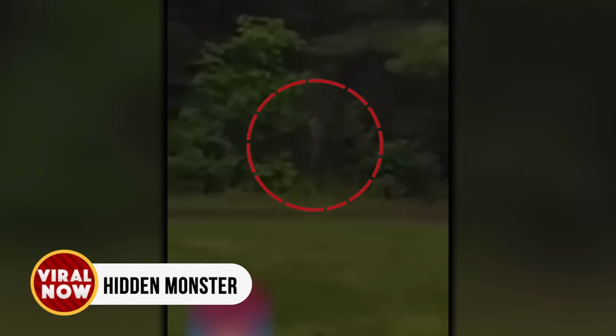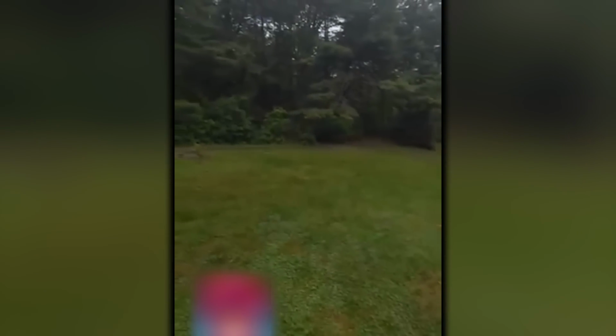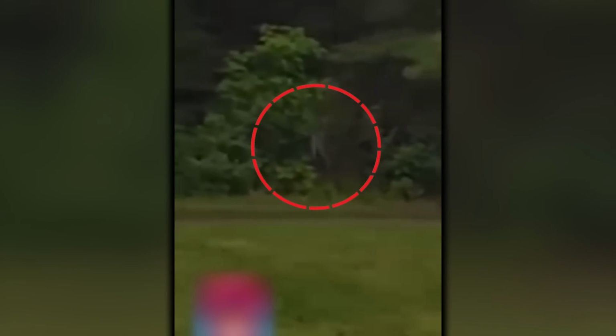Hidden monster. One of them spotted something hiding in the woods right behind their home. The person recording was the father, and once he noticed it too, he thought it was a human intruder. He was wrong. Zoomed-in version shows a pale, ghost-like creature walking away after being spotted. It was moving slowly, which isn't what a human would have done after being spotted. So who or what was this hidden monster that was caught on camera?